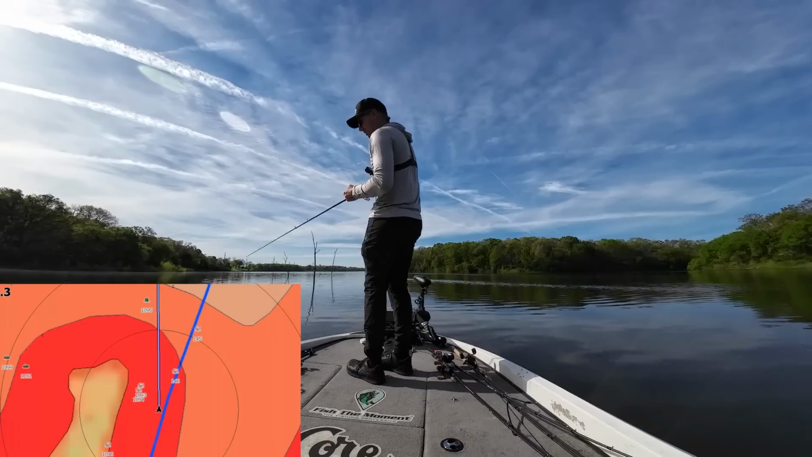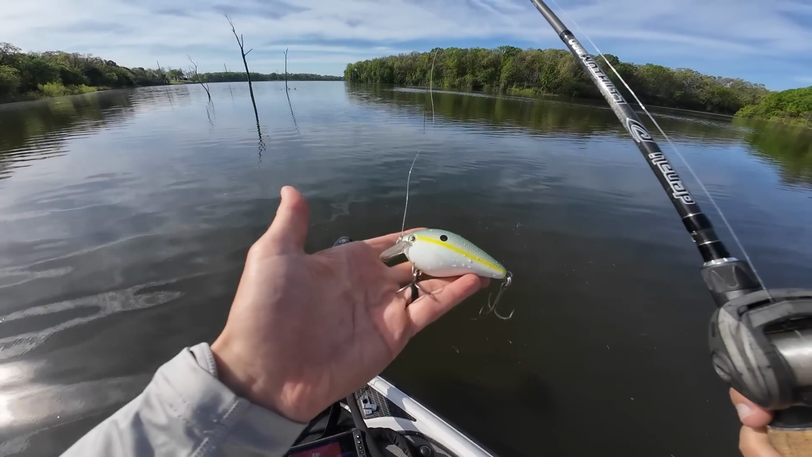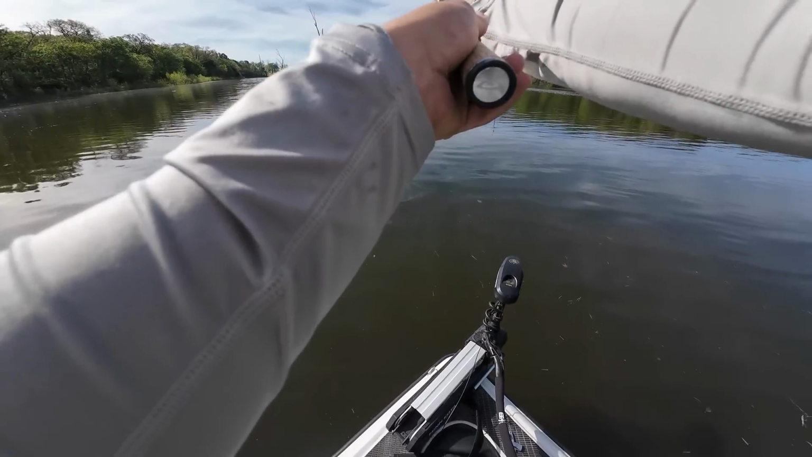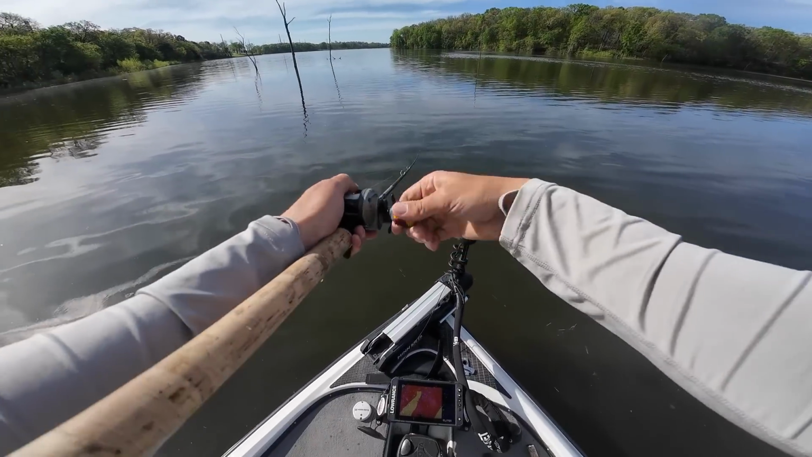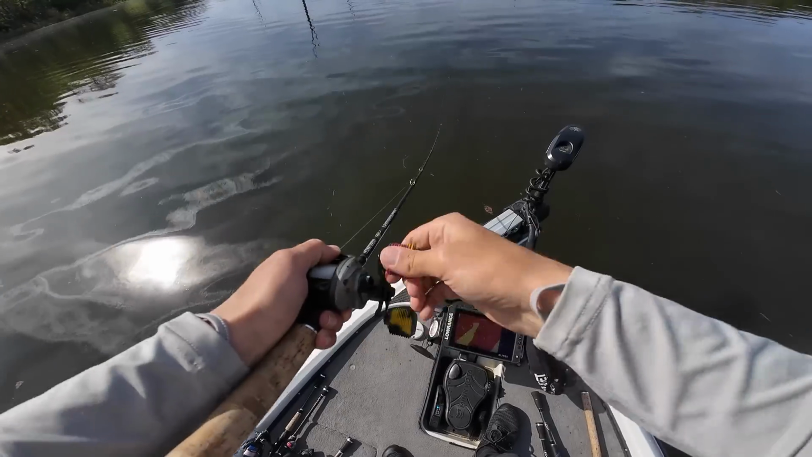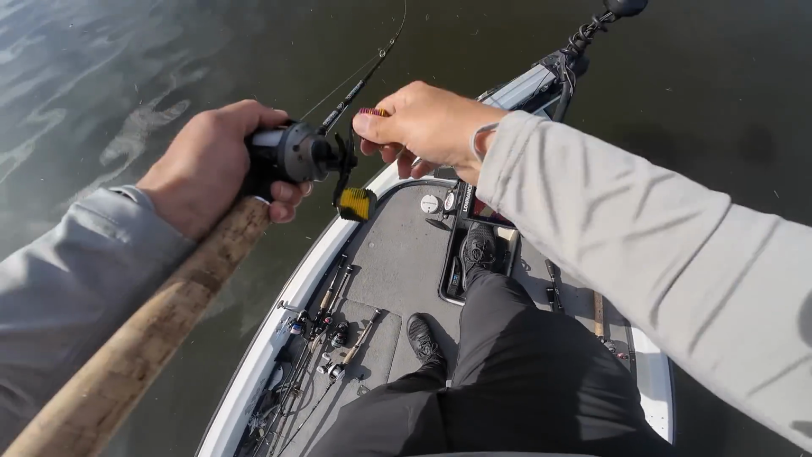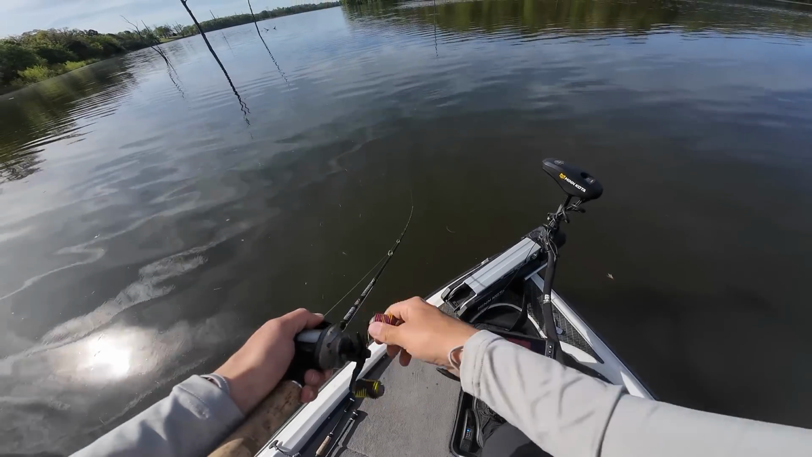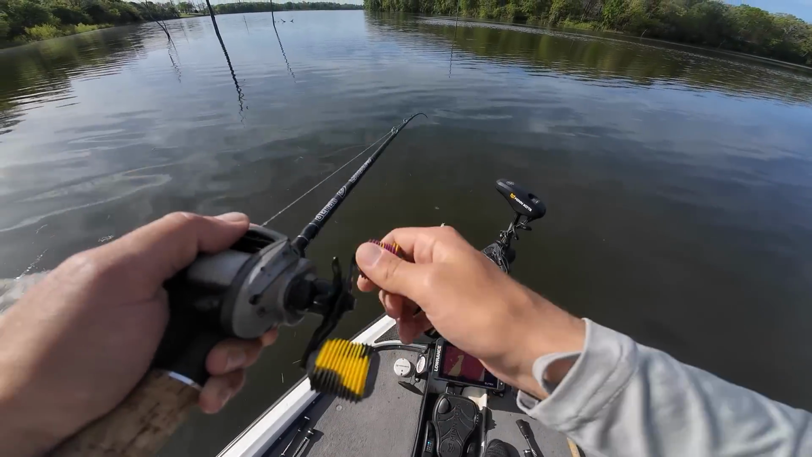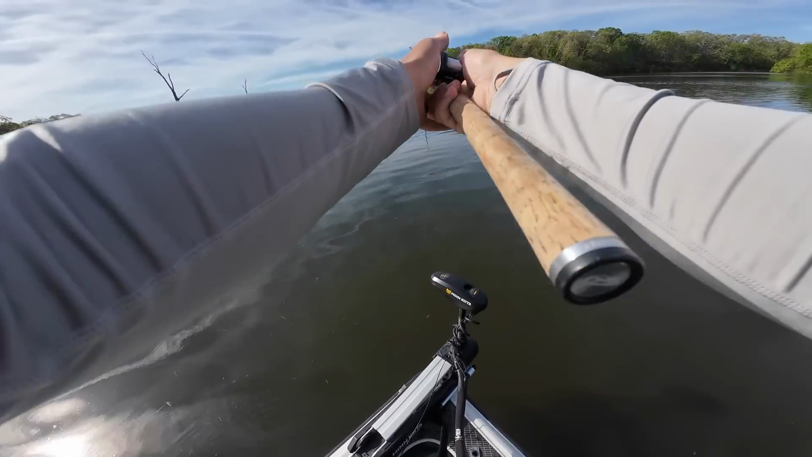Let me actually sit down. I'm gonna tie on a Magnum Squarebill. Give me a second. Okay, so I tied on a Magnum Squarebill here. This is a Strike King KVD 8.0. Gonna fire that thing out there, work our way down these waypoints, see if there's anything going on down here. Got a handful of dots still to fish. There's a bunch of grass on this deal, which is really annoying.